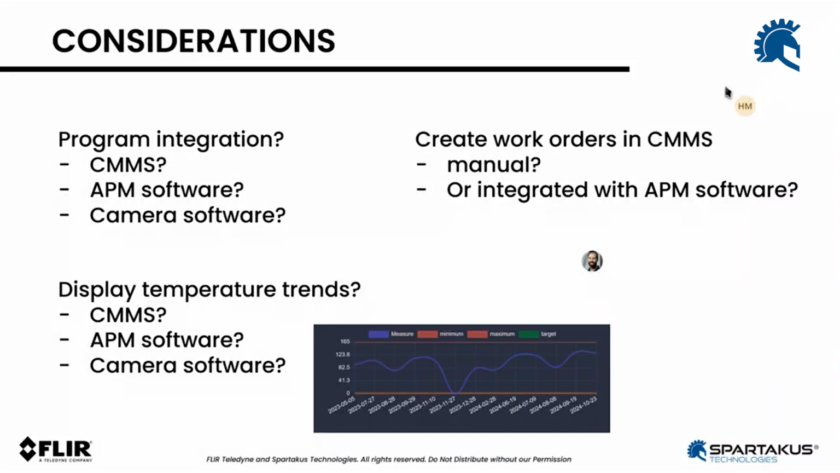And the last key element to consider is training and implementation. I put that in red because in the end, it's not just about acquiring a camera and putting the camera into the hands of an operator or a technician. It's really about getting the value out of it, right? So again, for a very easy to use camera like the FLIR One Edge I have in my hand right now, Bluetooth connected to an iPad or a phone, there's really not much training needed, right?